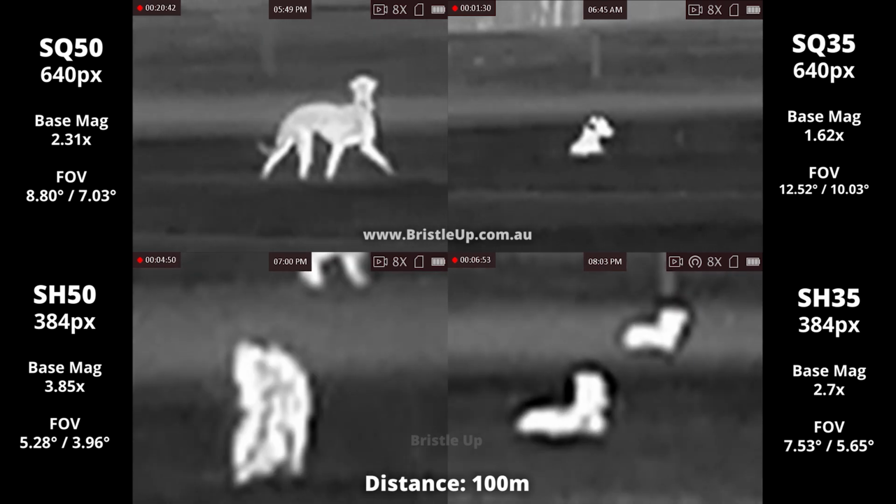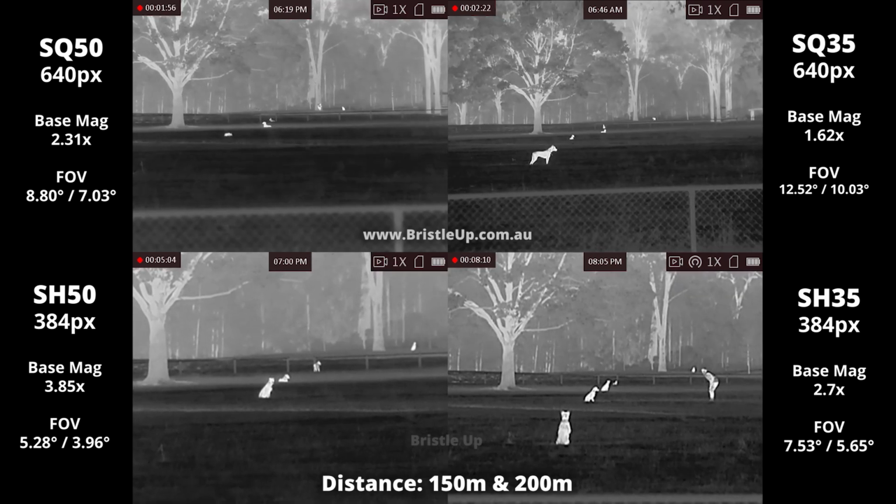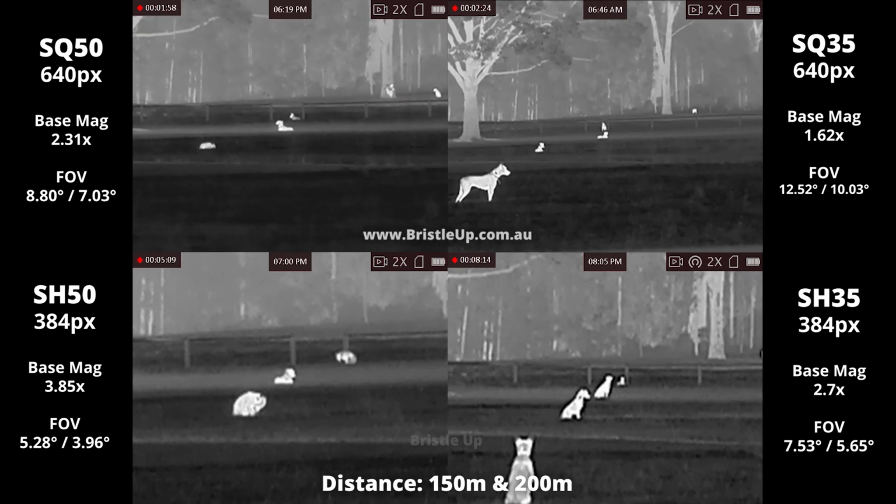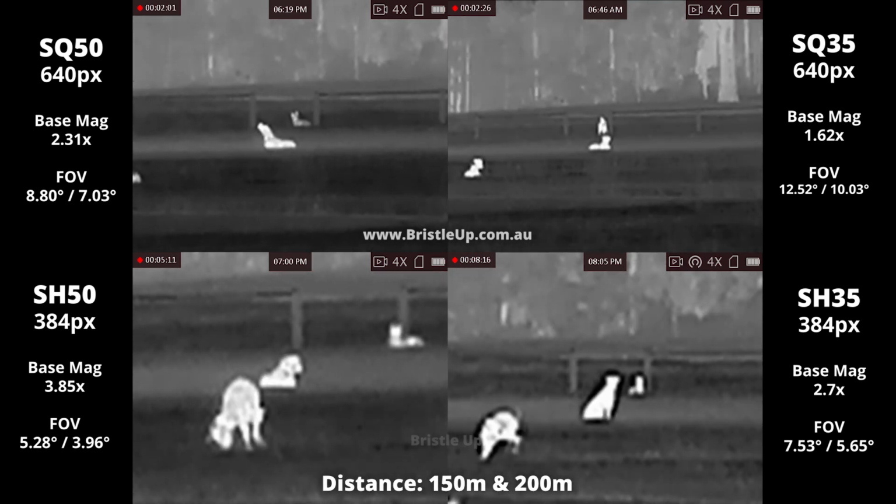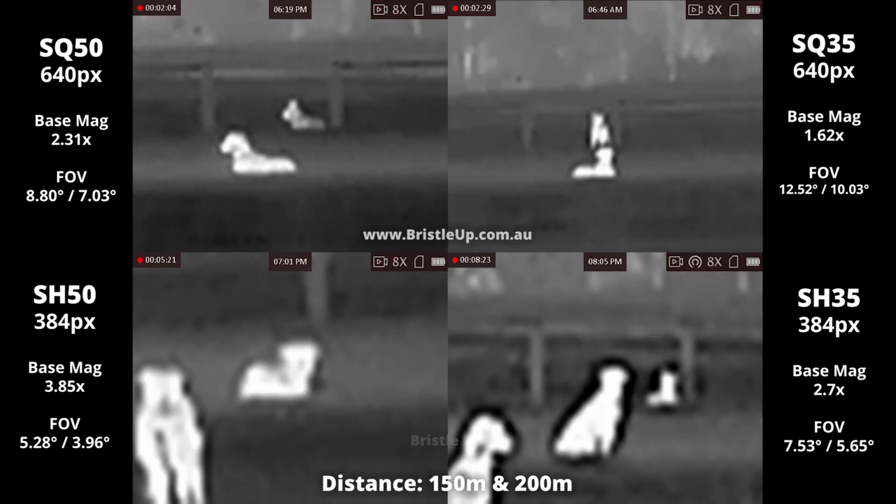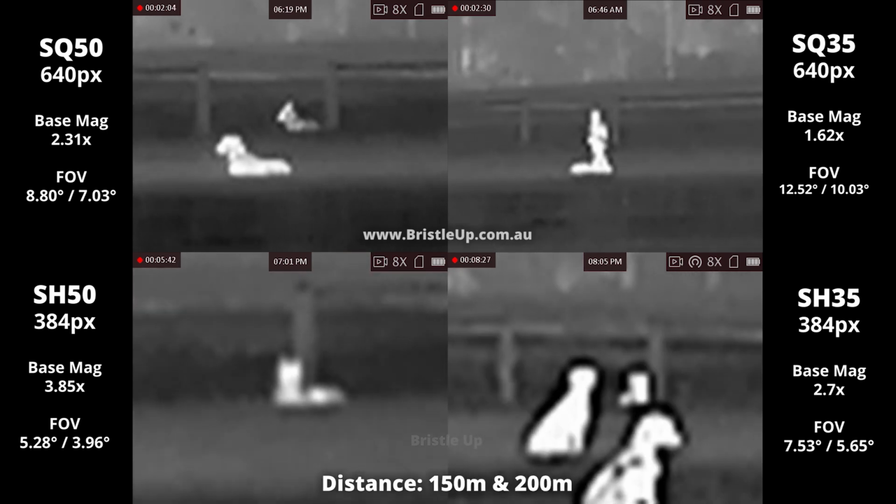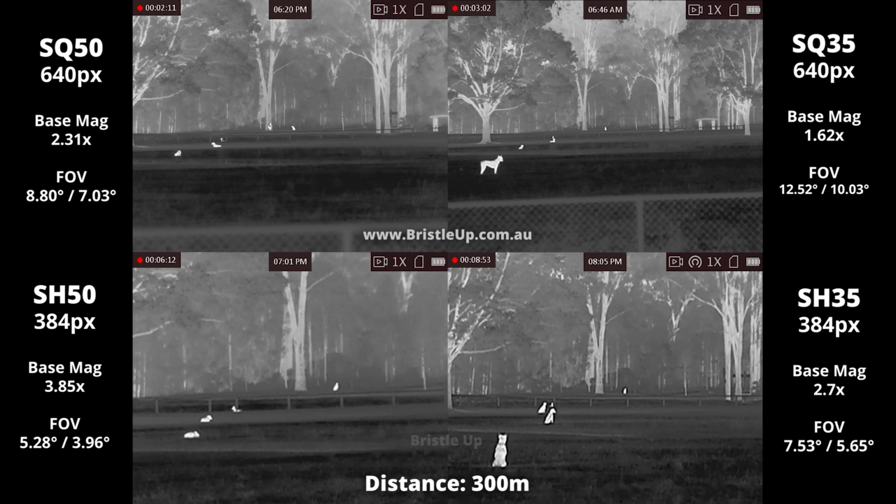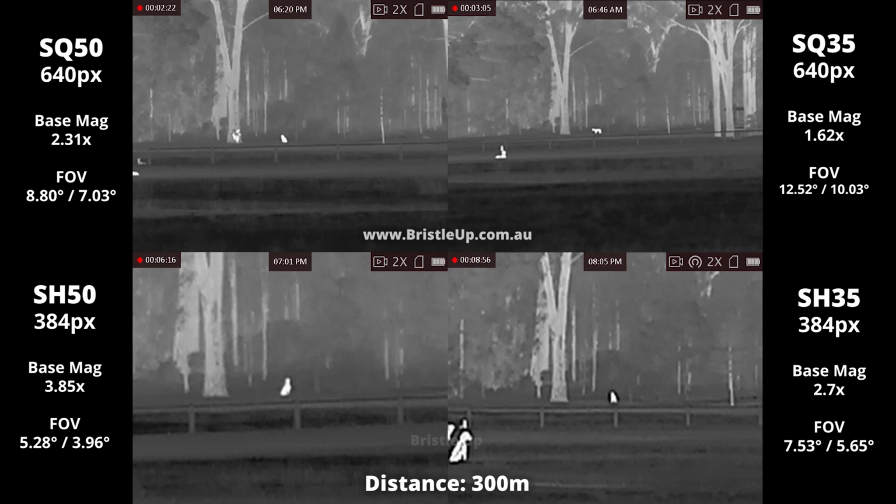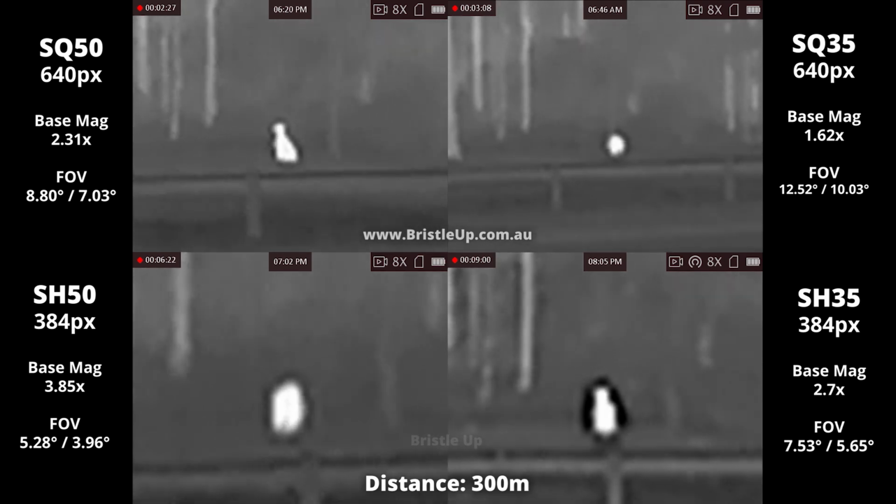On the other hand, if you have a high base mag, you'll experience better image quality at a distance. Accurately taking longer shots will become easier, but target acquisition may take a little longer and moving targets will be more difficult at closer ranges. So it really comes down to what is best suited for how you hunt and the distances you intend to shoot at. Whether you head shoot, whether you shoot moving targets, and among other things, how important image quality is to you. All these things will help you decide on what is the right unit for you.